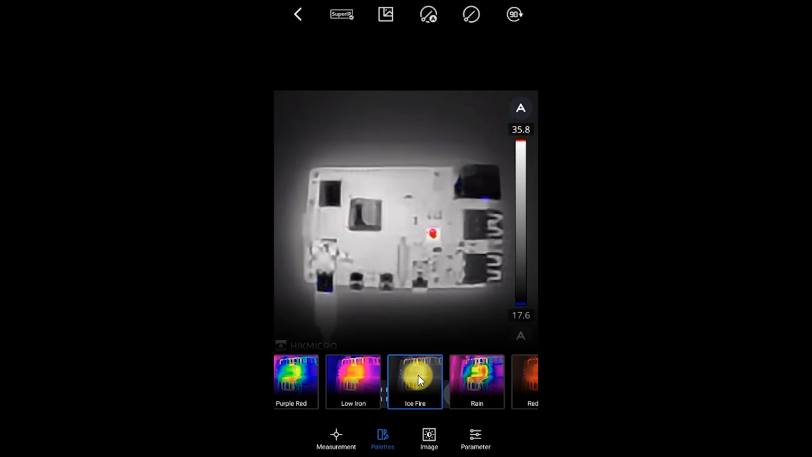What this really does is use the white and black to give us general ideas, but then it highlights the highest temperatures with this red. That's very useful in fault finding on circuits, because most of the circuit will be at different temperatures, but they will be at normal operating temperatures. And what this lets us find is anything that is at a higher than normal temperature.